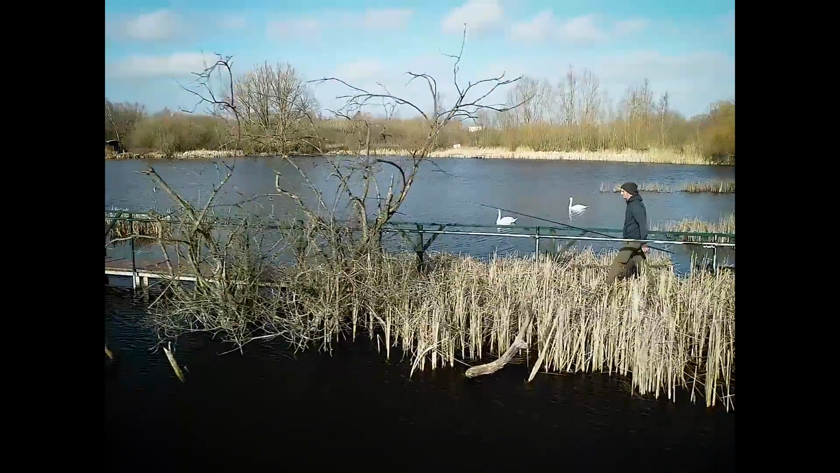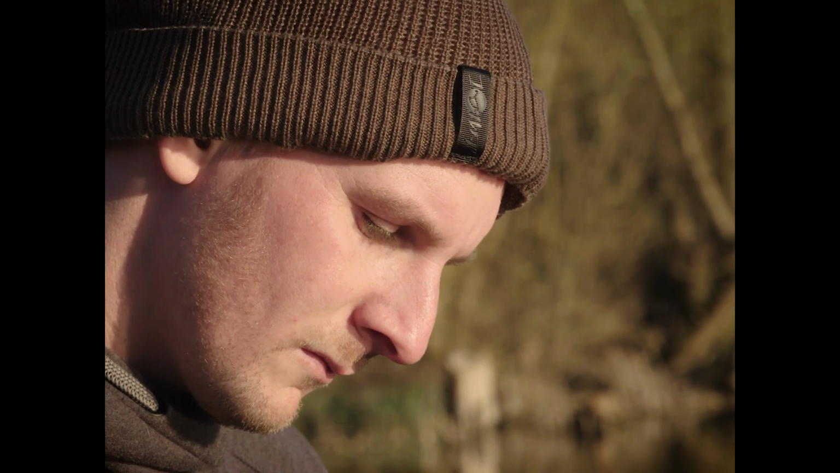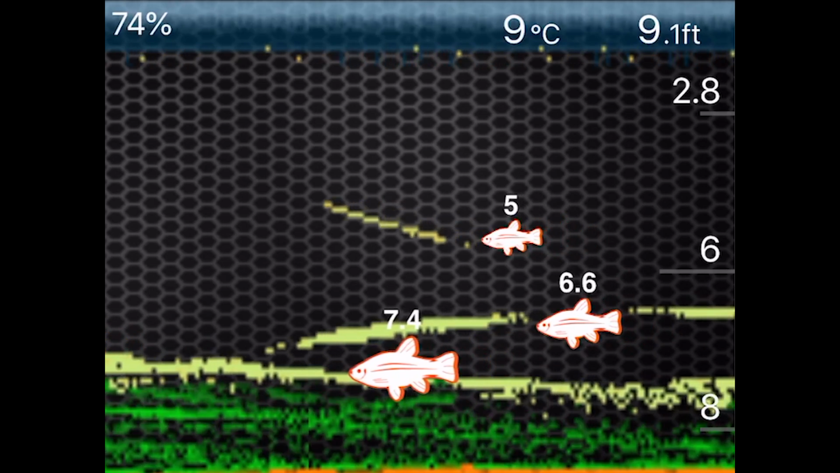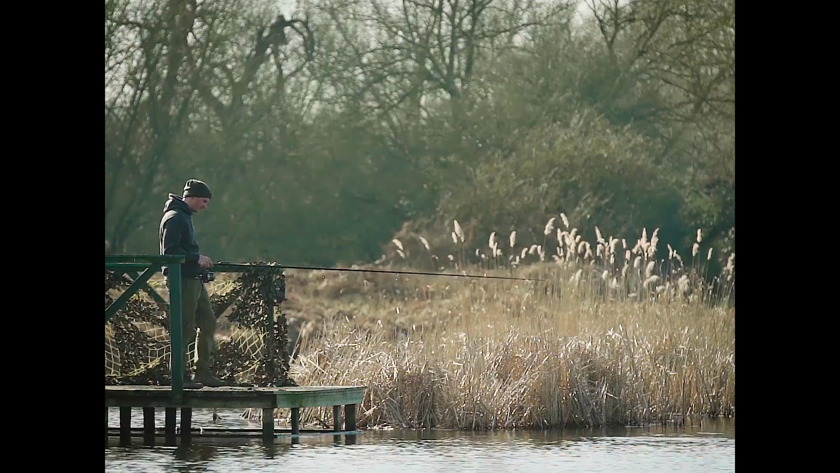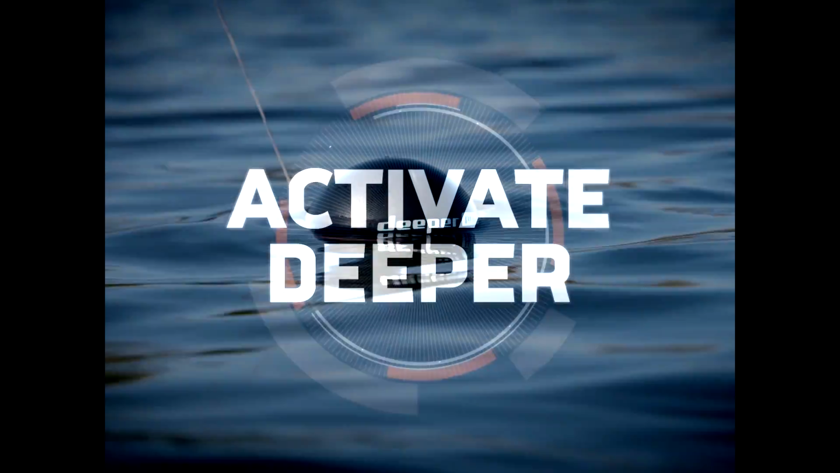It's a great idea to get out there and start learning about the lake you're going to be fishing. You know, you can learn the topography, the depths, the spots. So first off, you want to drop your Deeper sort of 6-7 foot out in the margin. This will actually turn the Deeper on.